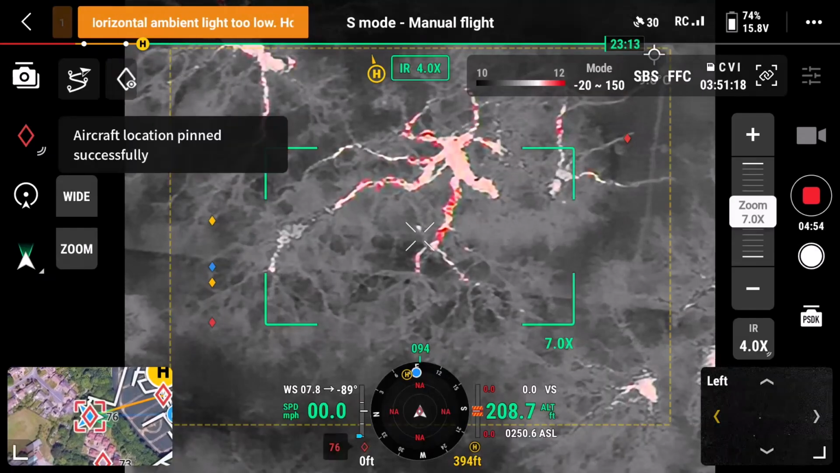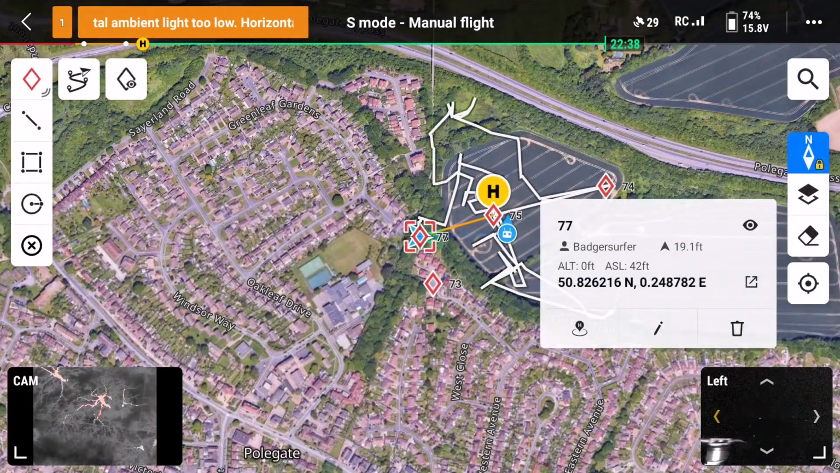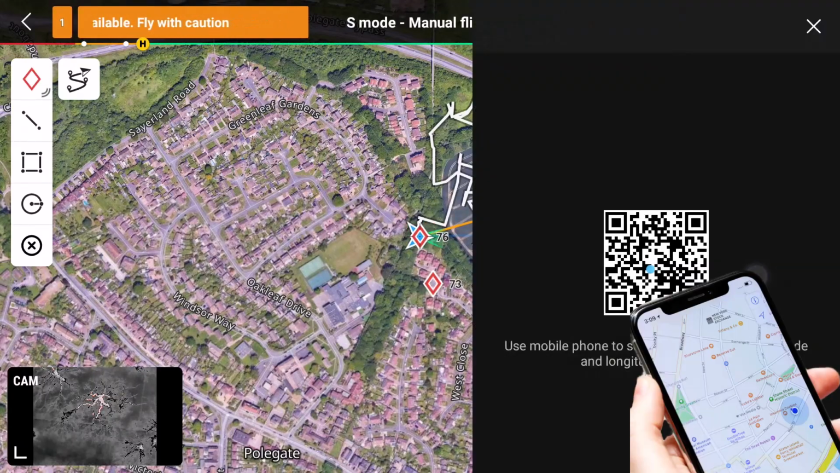So here I bring up the map view, and then I press the QR code button, which is the small square to the right of the coordinates with a little arrow, and the QR code comes up. Right, there we go.